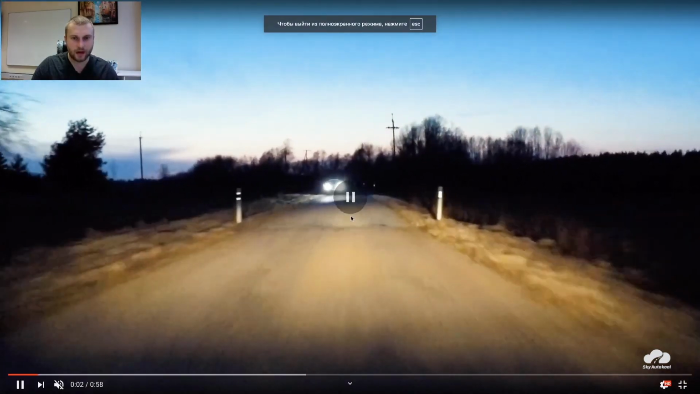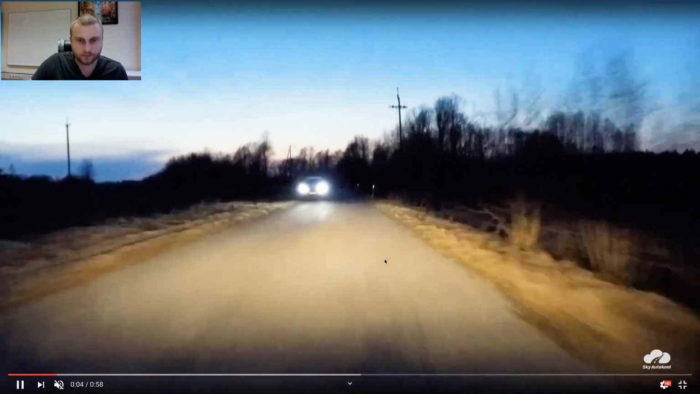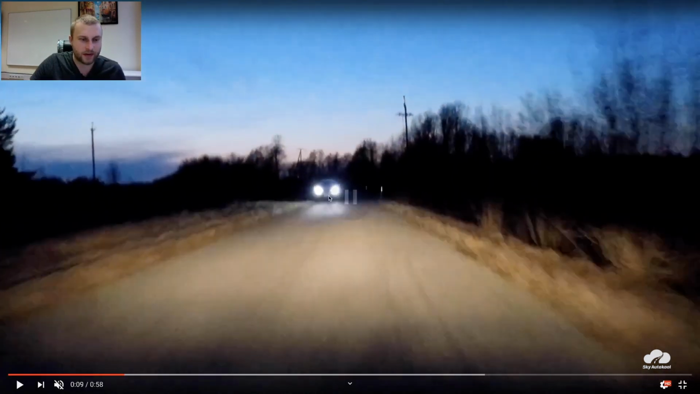Now we both have low beams, I mean headlights. We both have headlights. It's not very night now, but still you can see that it's very unclear to understand whether this car is standing or moving, right?